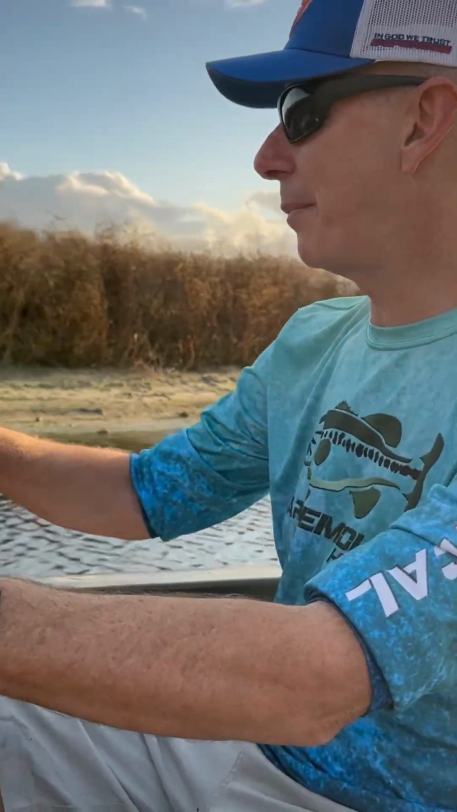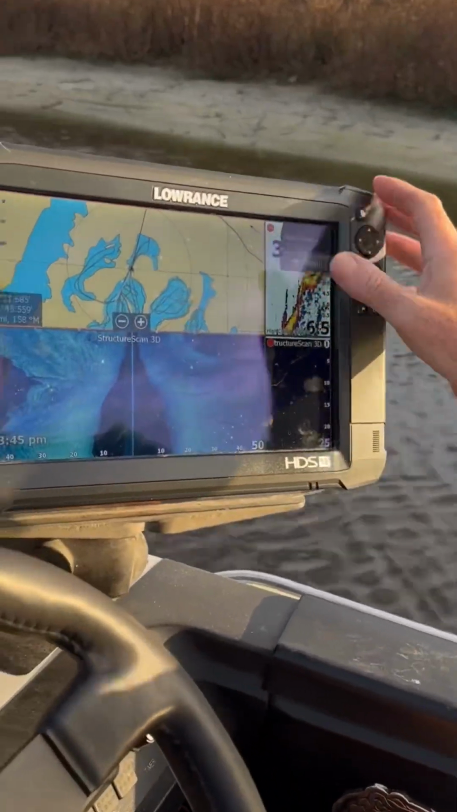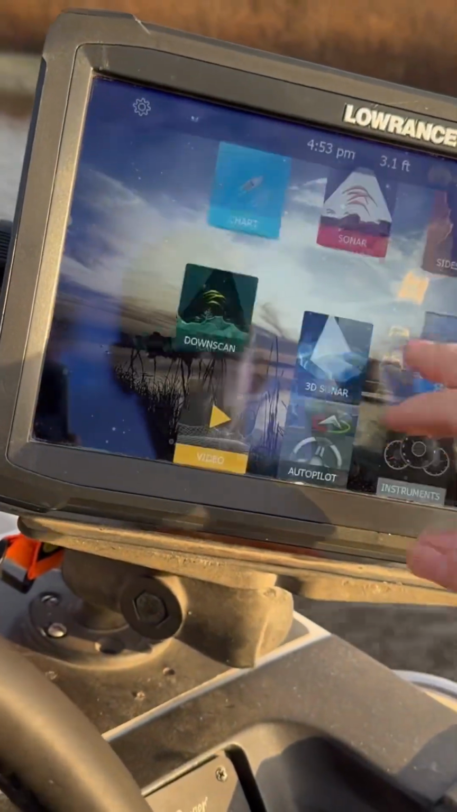All right, we did a quick run around the lake. We did a little bit of fishing, a lot of mapping. Come over here and take a look at what this map looks like. I'll go to it full page for you.